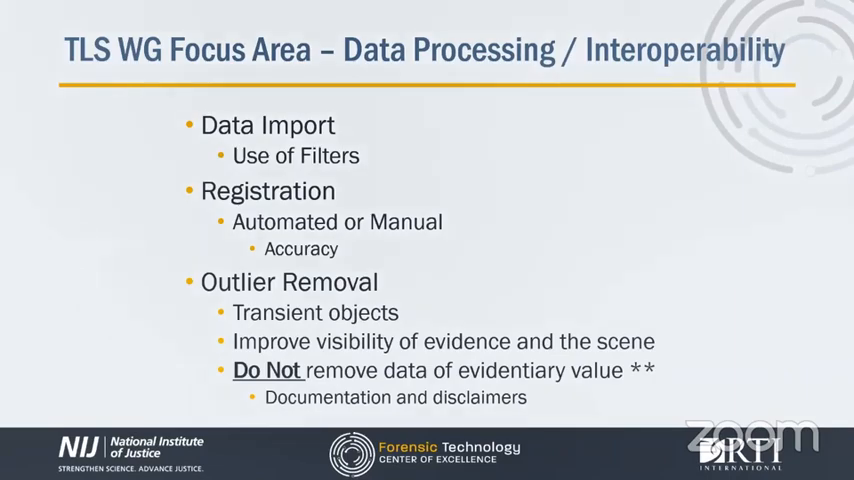For most TLS, data from a scan project must be imported into proprietary software for processing. During import, some filtering options may be available. You've really got to understand if there is filtering going on and the effects of these settings on the quality and accuracy of your data, to ensure that an appropriate level of filtering for the intended use of the data is occurring.